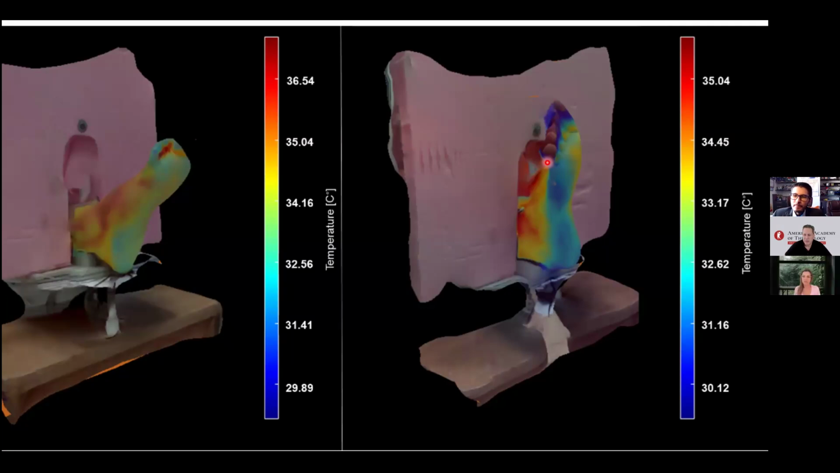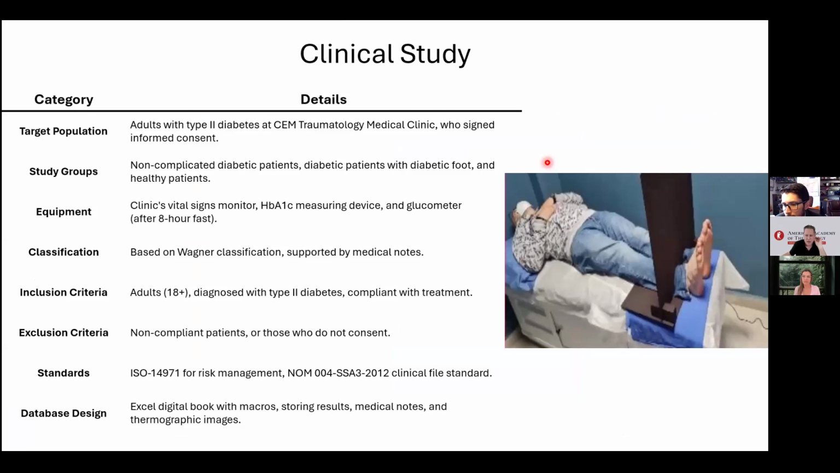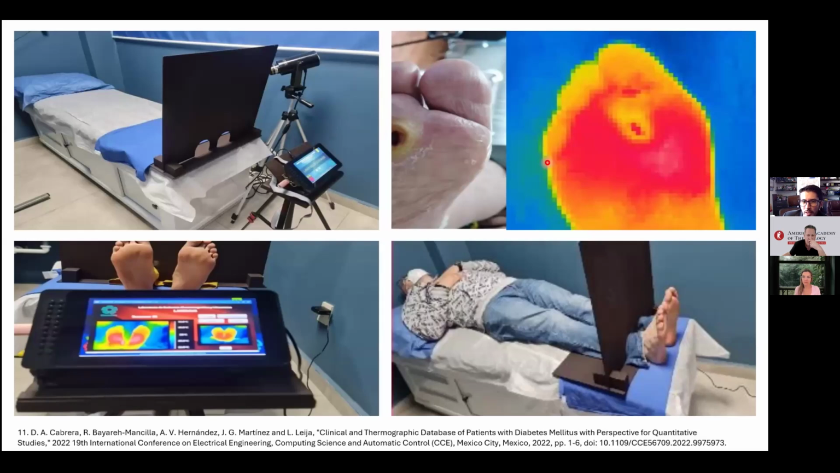Show again that slide with the woman lying down, there's something interesting on that. Here, are you capturing the real temperature at this moment, or is it just an example of how to capture the 3D image? For this patient, we didn't capture a 3D because we have to do it side by side, and we still don't have a clinical trial for 3D modeling. This one was only to detect the temperature differences between left and right. And yes, the temperature we are detecting is in the moment.